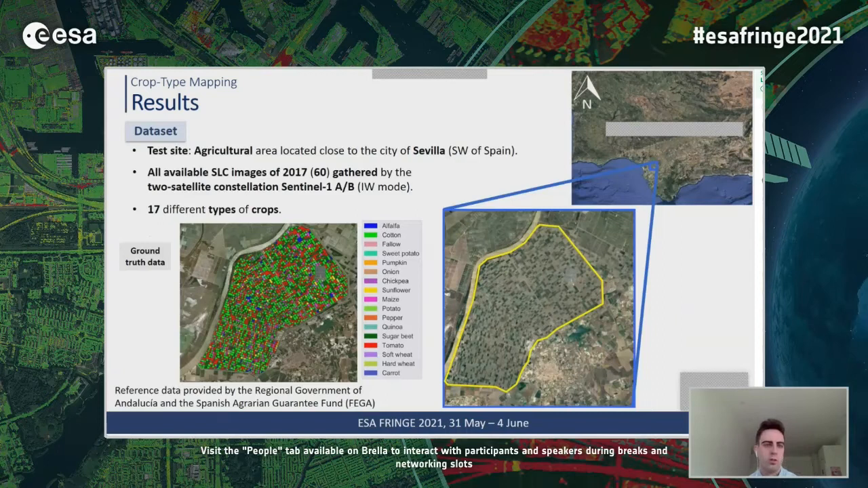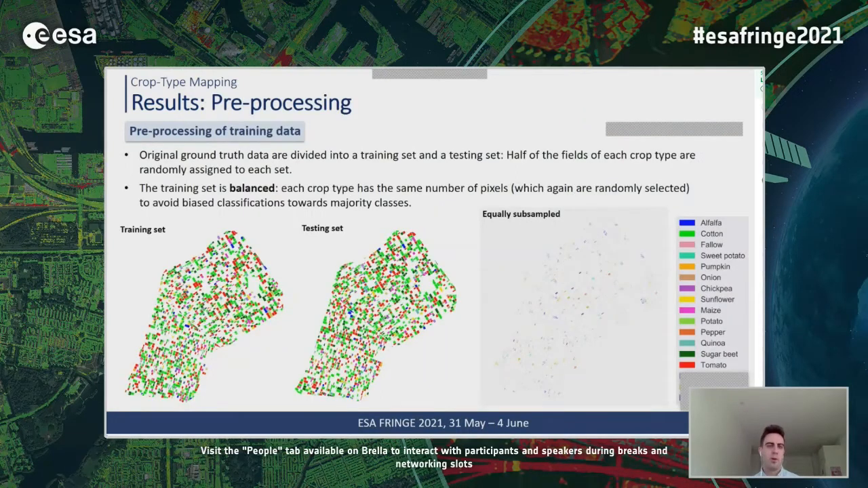So moving on to the results, I will present the data set. It's located in an agricultural area close to the city of Sevilla in the southwest of Spain. And we have used all available complex images of 2017, gathered by the two satellite constellations, Sentinel-1 A and B. Looking at the ground truth data, we have 17 different types of crops, which are represented here. We have applied different preprocessing steps to the ground truth data in order to train our model.